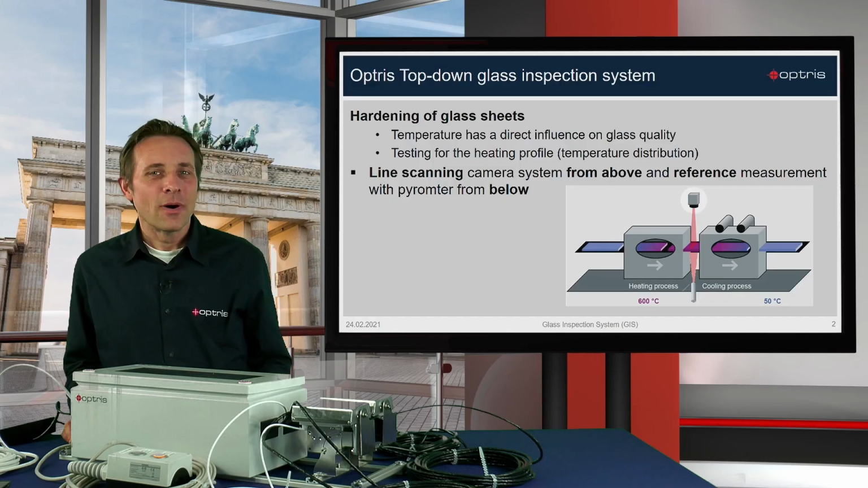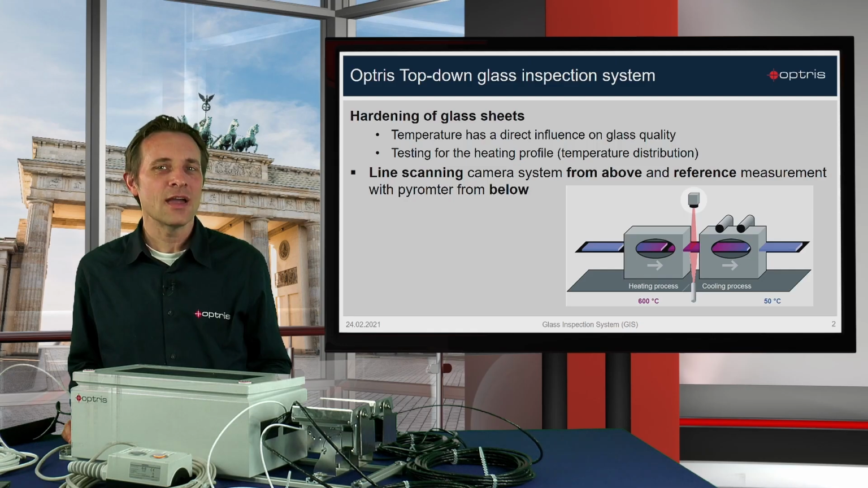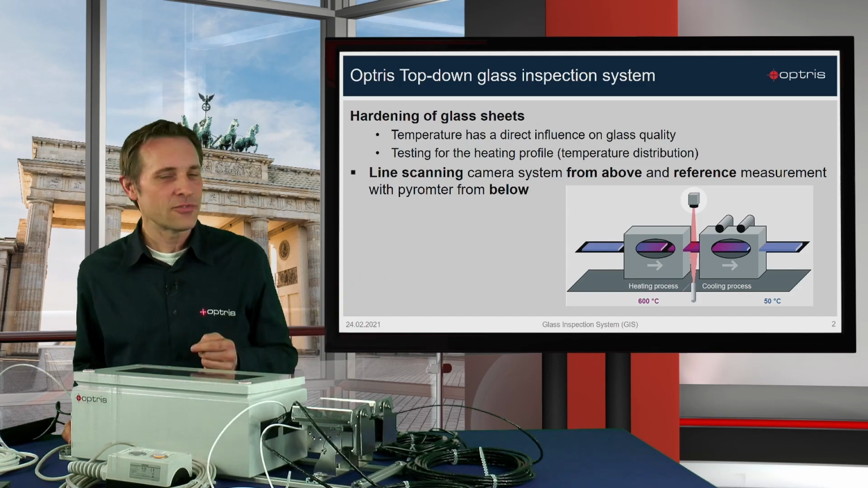So when we are talking about a glass inspection system, that means we are looking from the top at the exit of a glass furnace with the infrared camera, trying to detect the temperature of the glass sheets which are passing the area from the heating zone to the cooling zone. Regarding this small gap between the heating and the cooling process, we are looking with our infrared camera PI 640 from the top in direction on the glass sheets. And to get precise and right temperature values, we are doing a reference measuring from underneath with the CTG5 sensor.